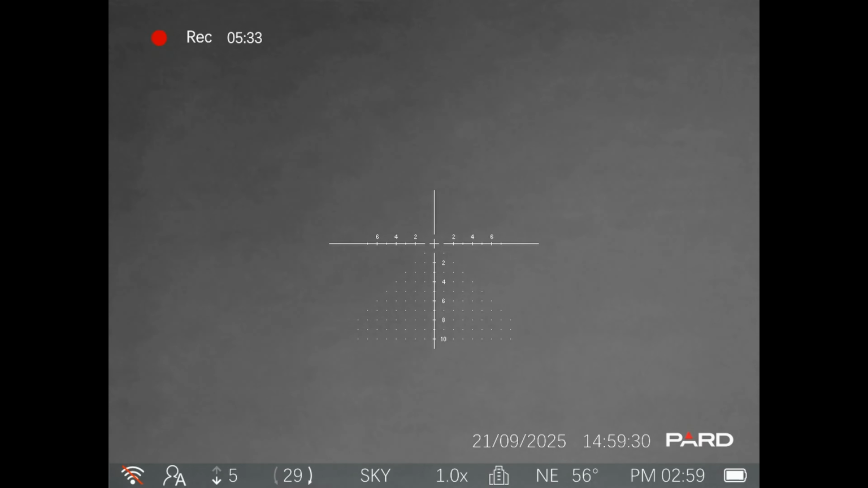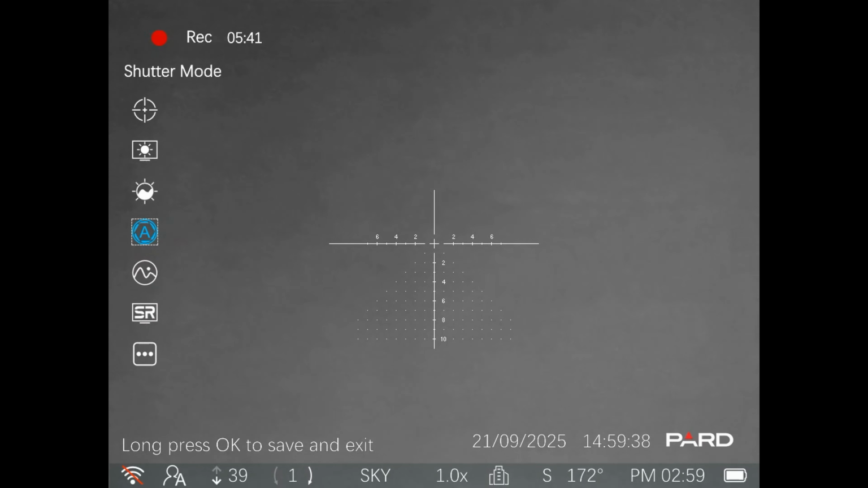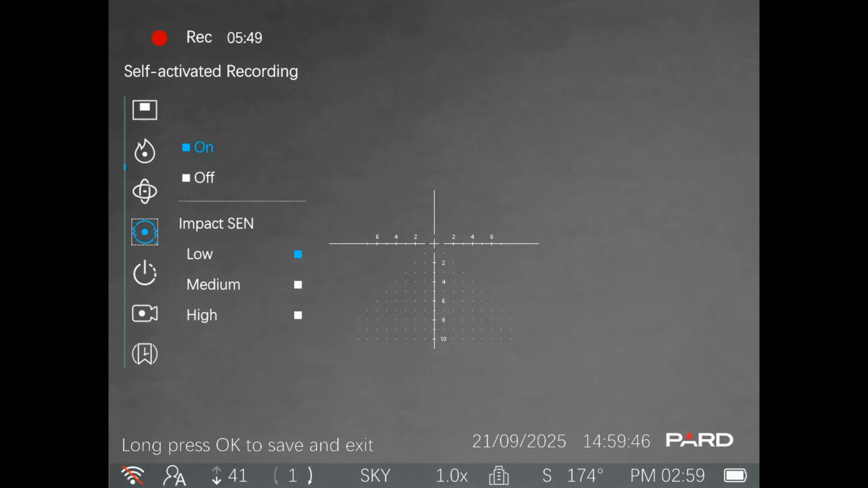Now you'll notice the menu just timed out. There is an option to change that around in the settings as well. As we go back to other menus, we have self-activated recording. So basically this is recoil only, and you can adjust the sensitivity on that, probably based on your caliber, and not getting nuisance recording. I guess it's probably better that it records too much than not enough at the end of the day.